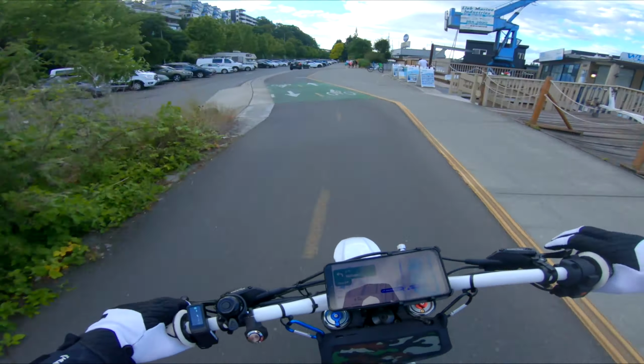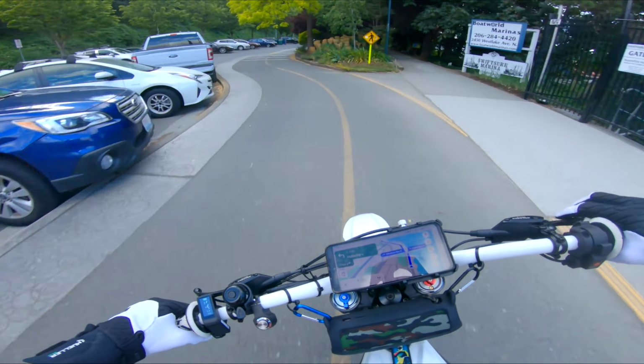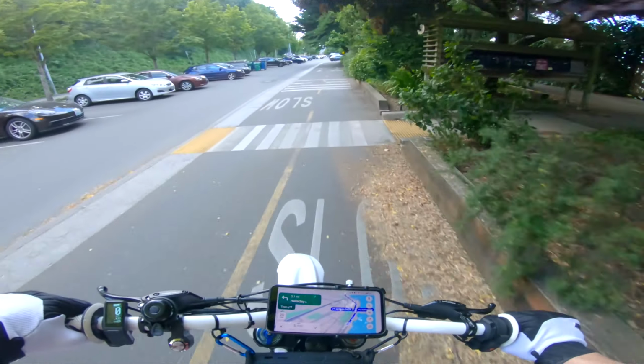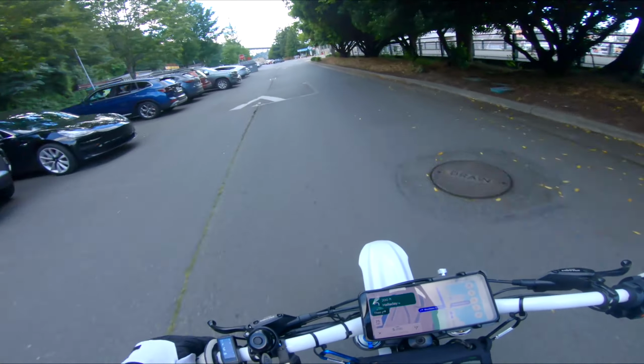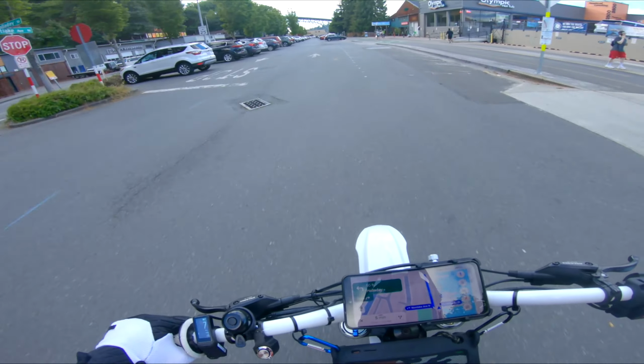But honestly, it'd be nice to have a more dual sport setup for doing exactly this kind of thing, where I'm on asphalt a lot of the time, but I still want to dip into the grass, the gravel or whatever here and there. Not that the stock tires give you crazy grip or anything, but I like the range you get out of those because they're so much lighter.